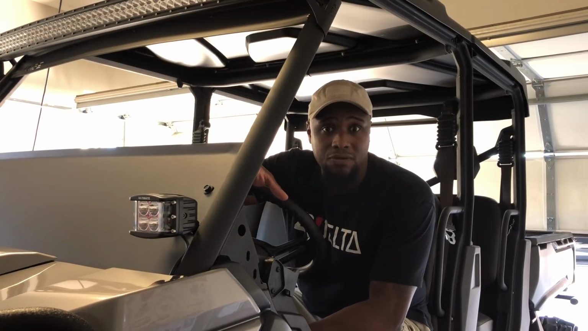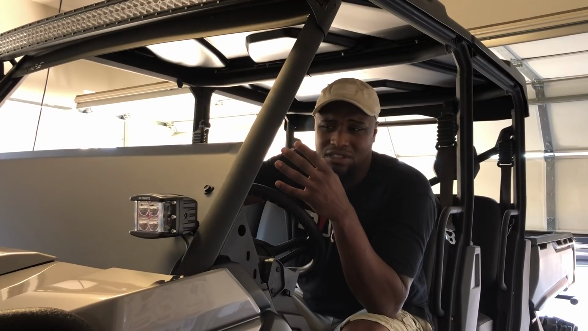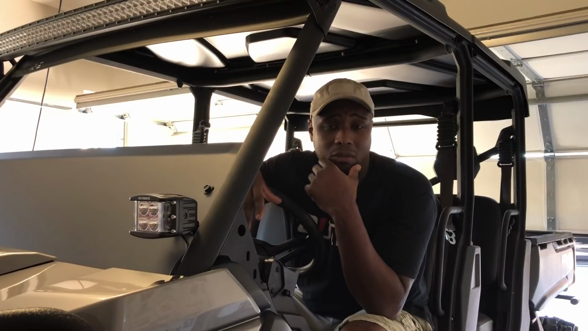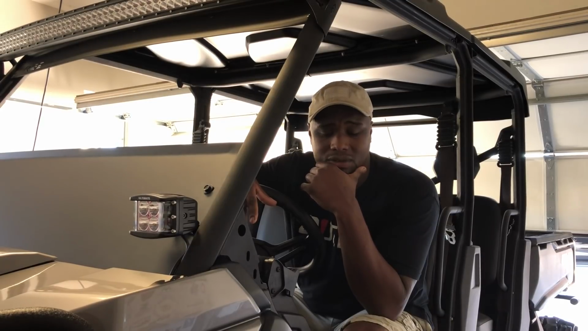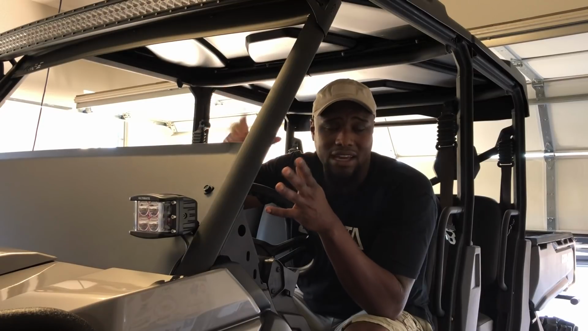I'm real big on thermal footage, and everybody and their mothers out there doing thermal videos, but it's really hard to kind of get a full depth view of exactly what I'm doing with thermal. With night vision, you can see it, you know, so hopefully we get some footage up here pretty soon, and I'll be able to share it with you guys. So keep your fingers crossed. Hopefully I can get that going.